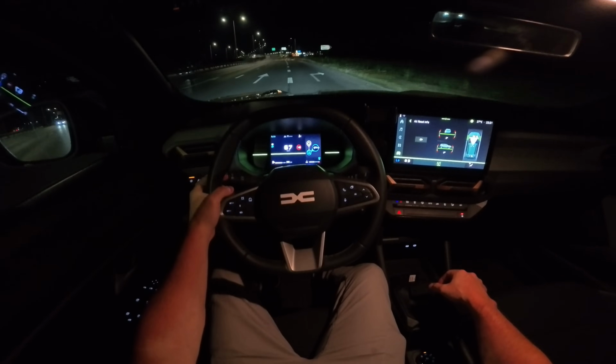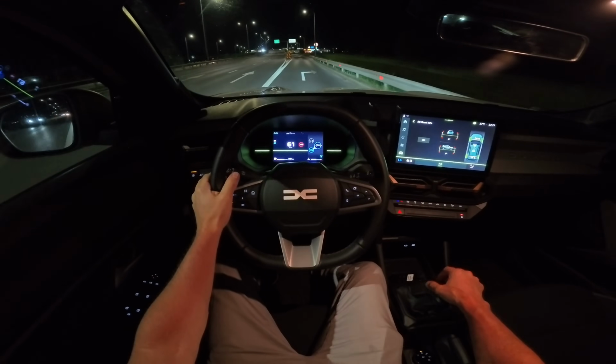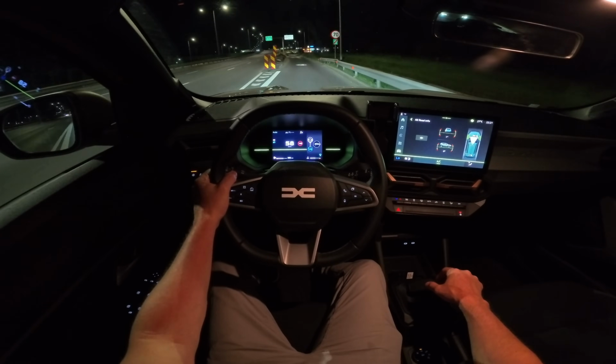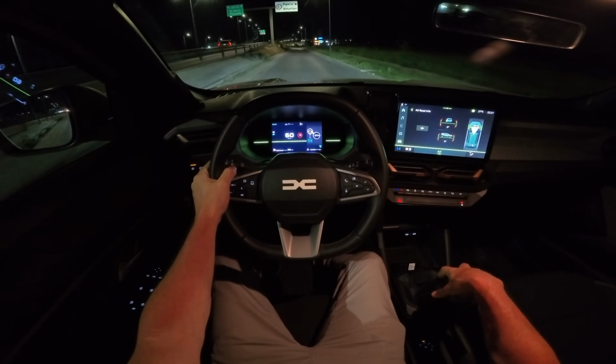Here you can see the lighting system, also the high beam, and then this is the low beam. Man, if the high beam were LED it would be just perfect.